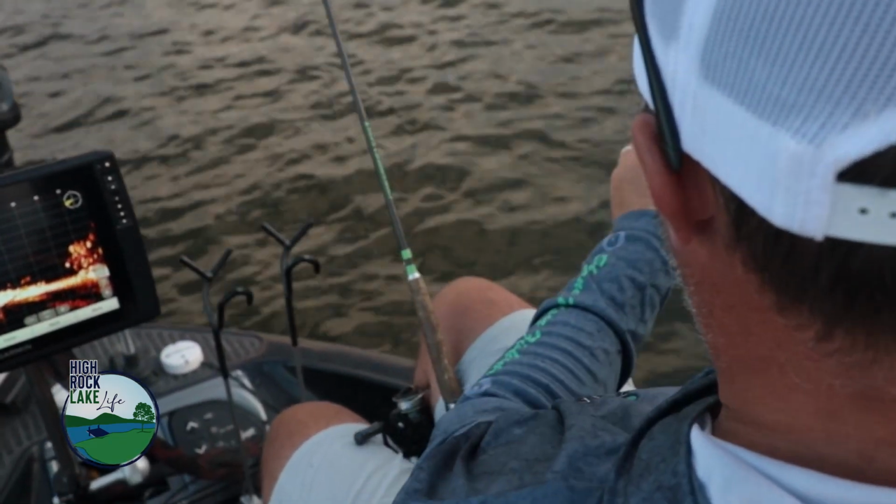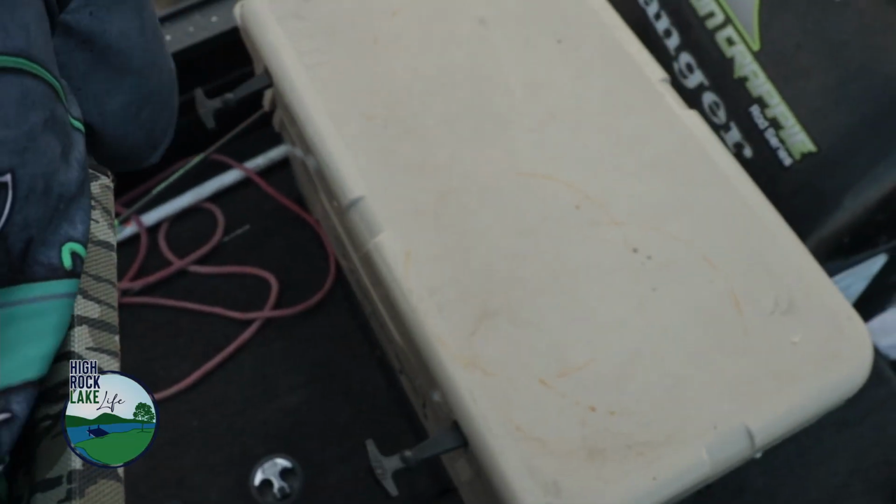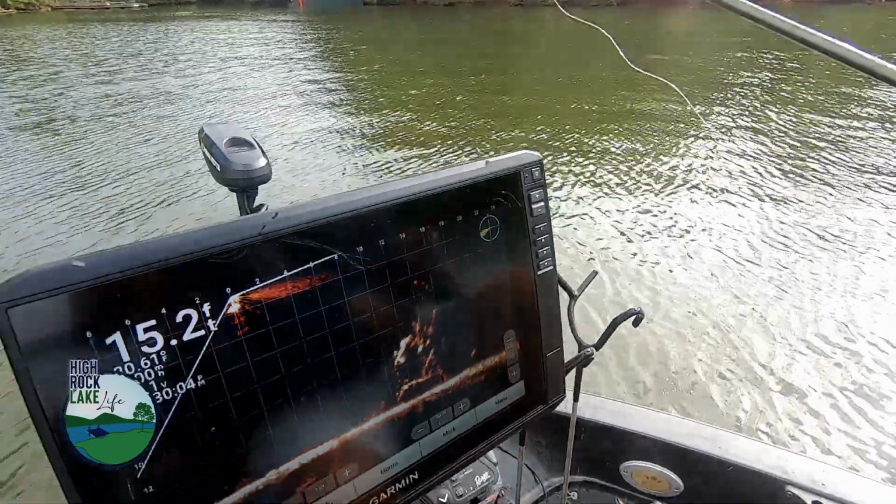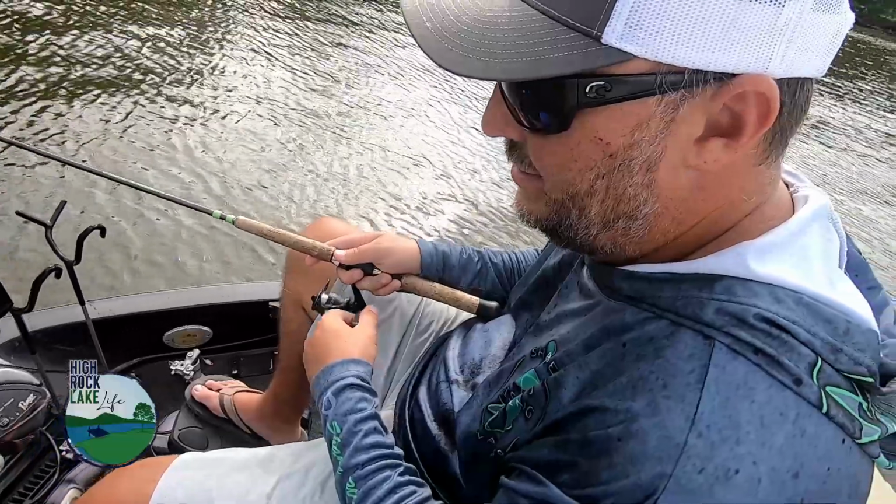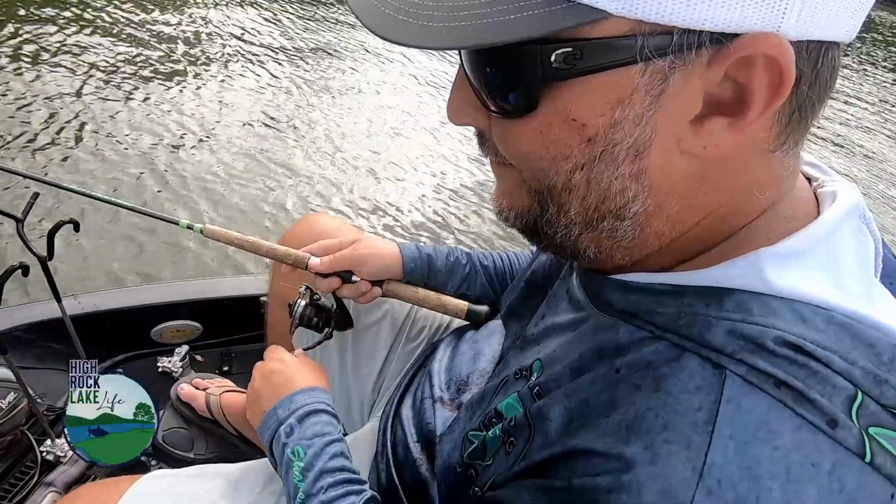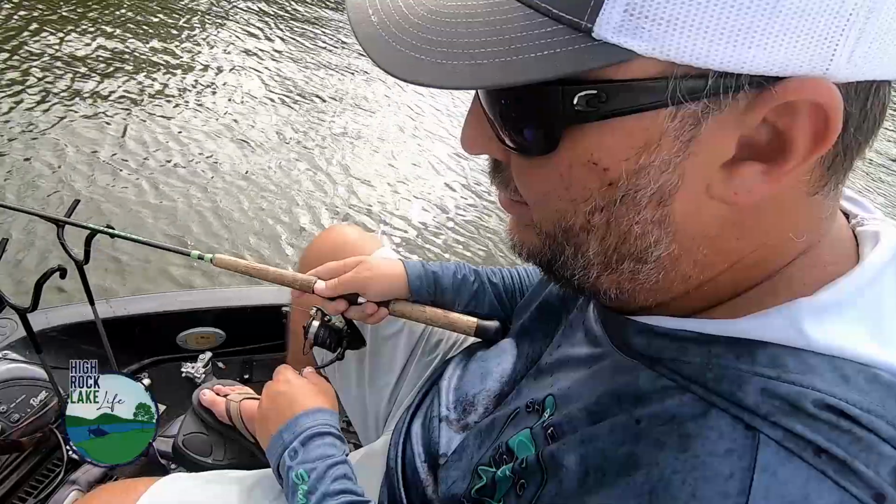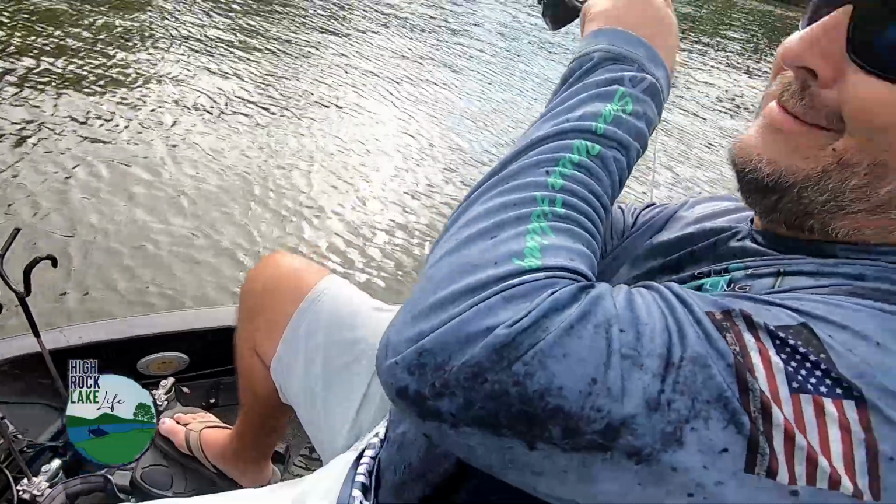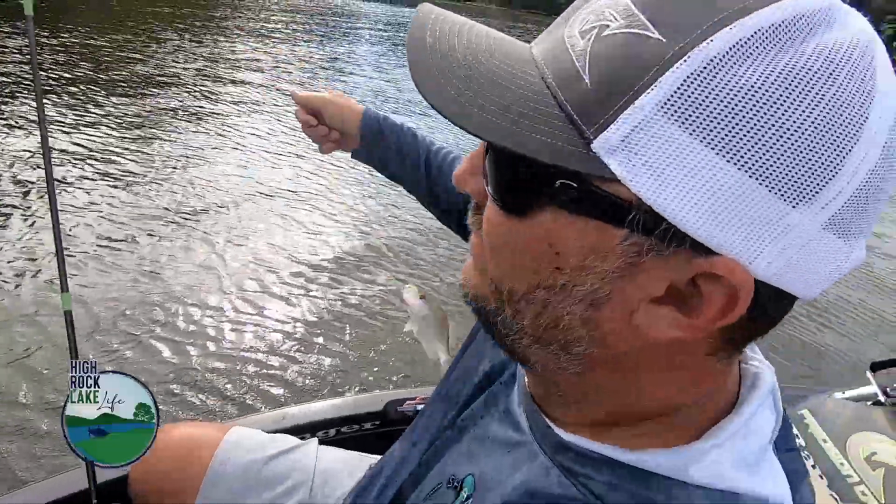Good little eater. Nice little fish. Pretty cool. Drop her right down in the middle. That little white fish.